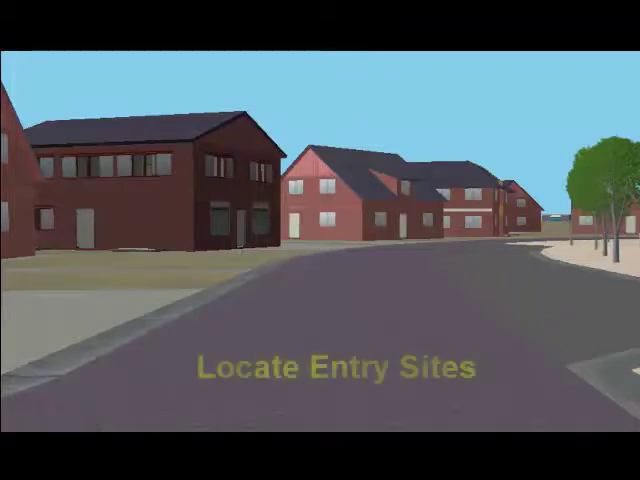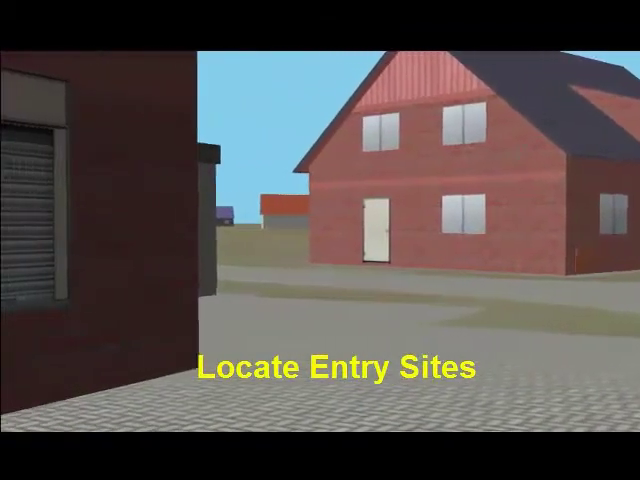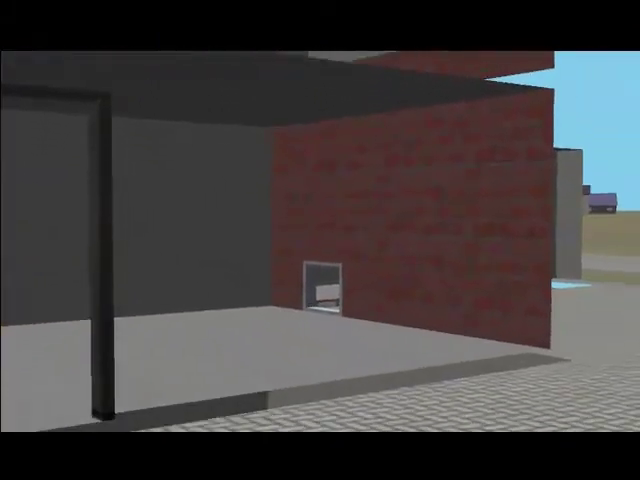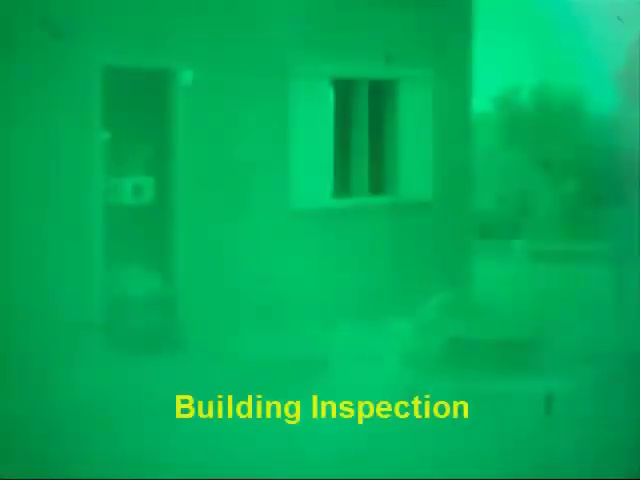The INVIS system can also be used as a building inspection tool. When there is reason to believe that the escaping subject may have entered the building, the virtual representation can be used to inspect the inside of the building, to see where the entrance signs are and where the subject may be hiding. Here you see, for instance, a simulated bomb hole which may have been used by the subject to enter the building. The system can also be used to remotely inspect buildings both in daytime and in nighttime.